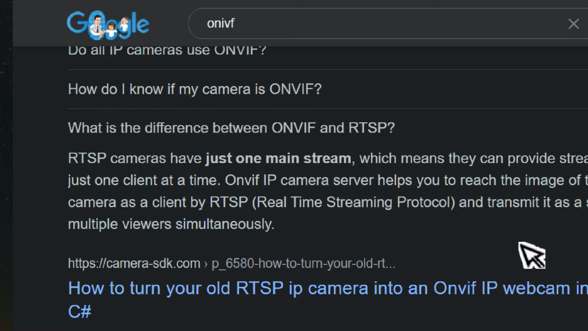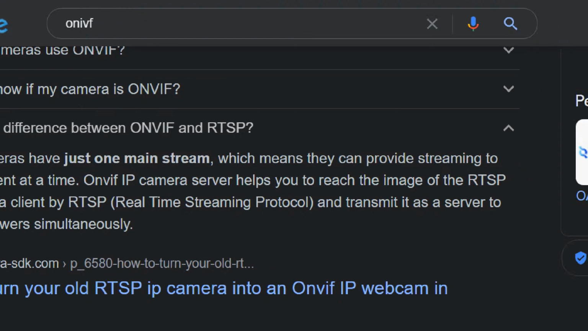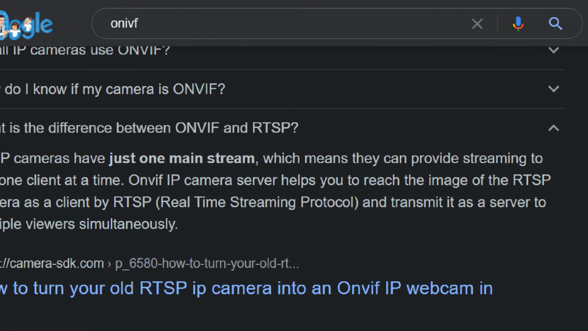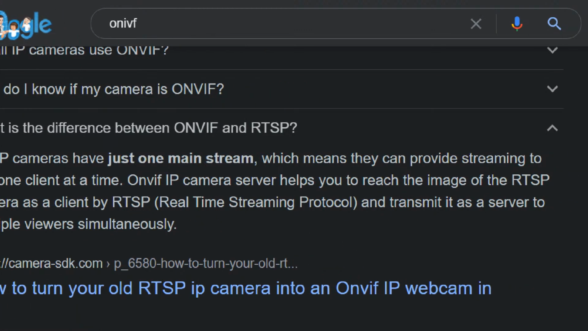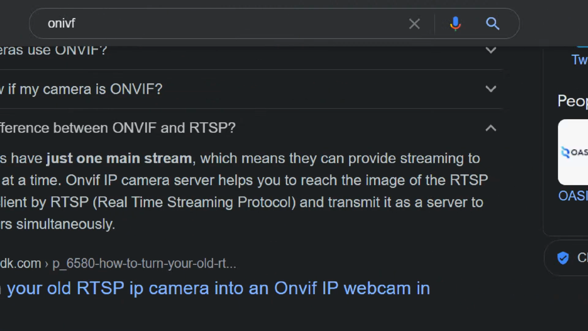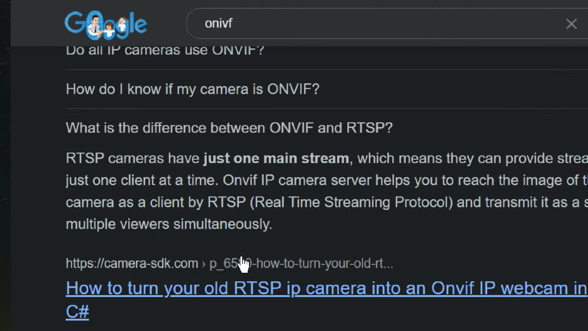Camera has just one main stream, which means they can provide streaming to just one client at a time. ONVIF IP camera server helps you to reach the image of the RTSP camera as a client by RTSP, real-time streaming protocol, and transmit it as a server to multiple viewers. Okay, so we don't really want that, do we?